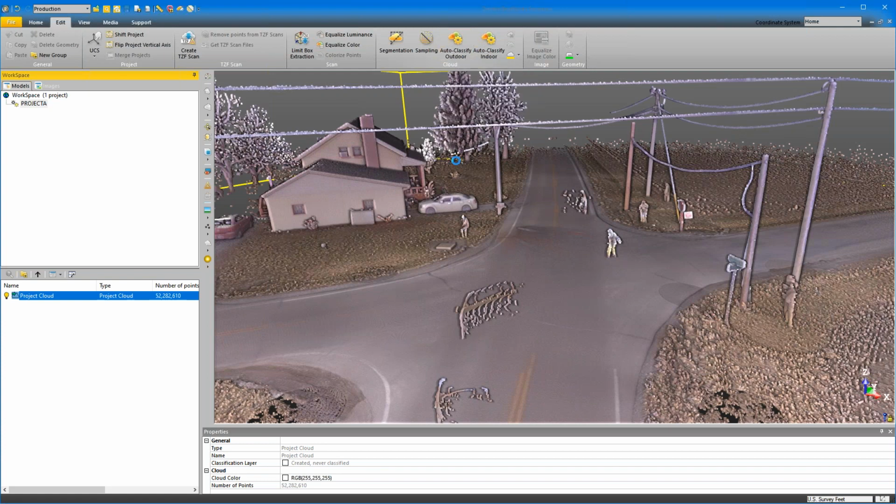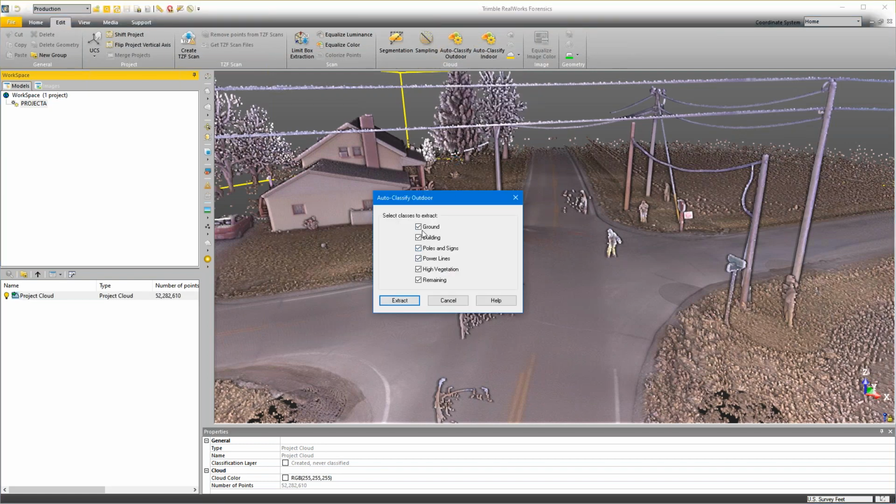When I click on that, it's going to bring up a menu and it's going to ask me, what do you want to extract, or what do you want me to look for? Typically what I do is just have it look for everything. Go ahead, look for everything that you can possibly recognize and give me the results. And then what we would do is hit extract.